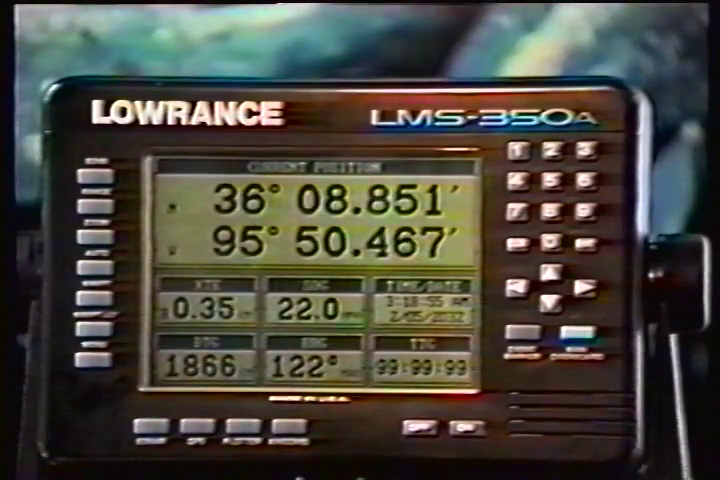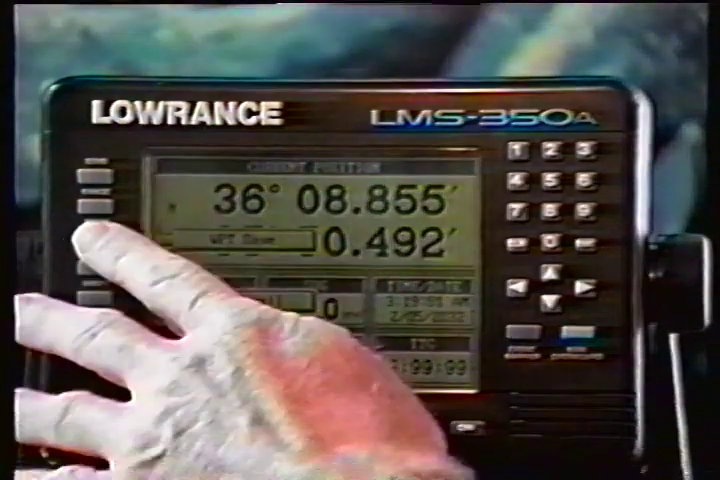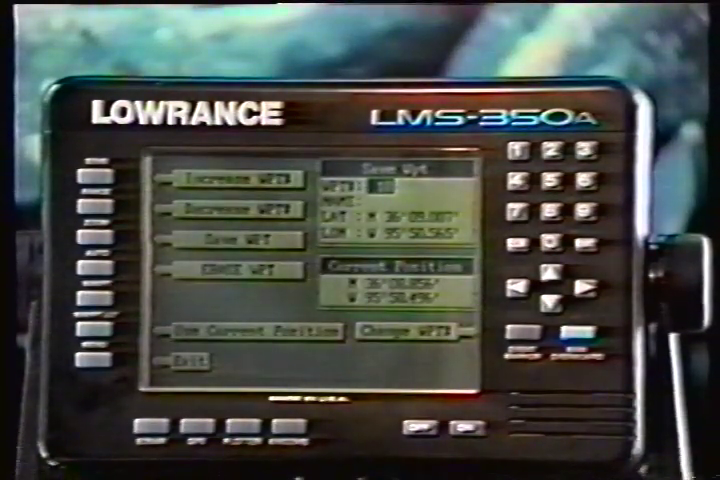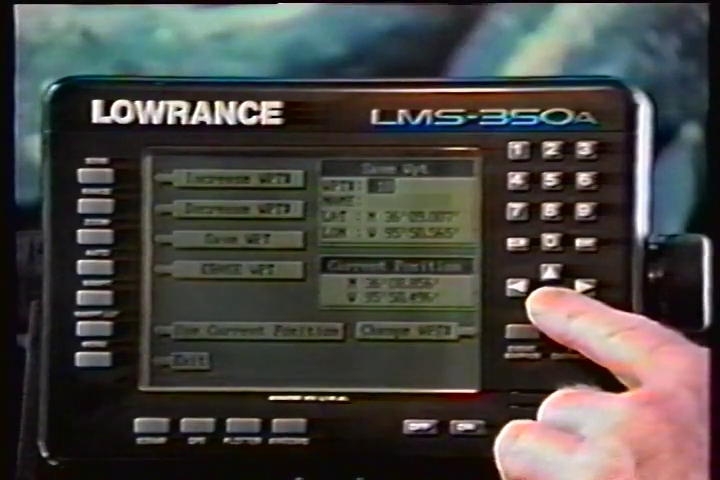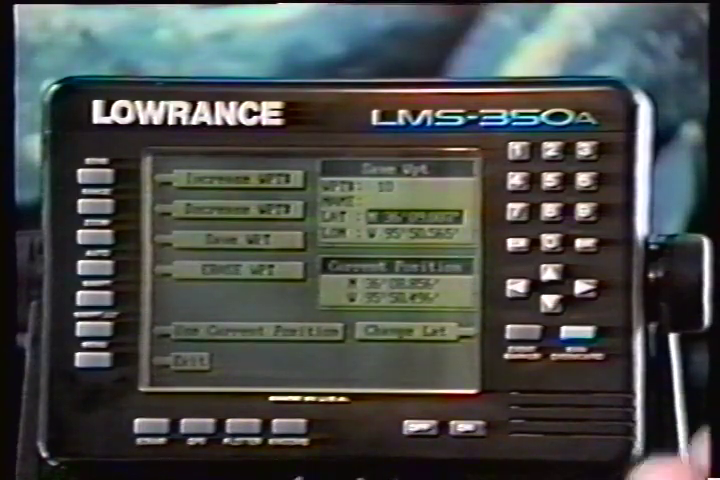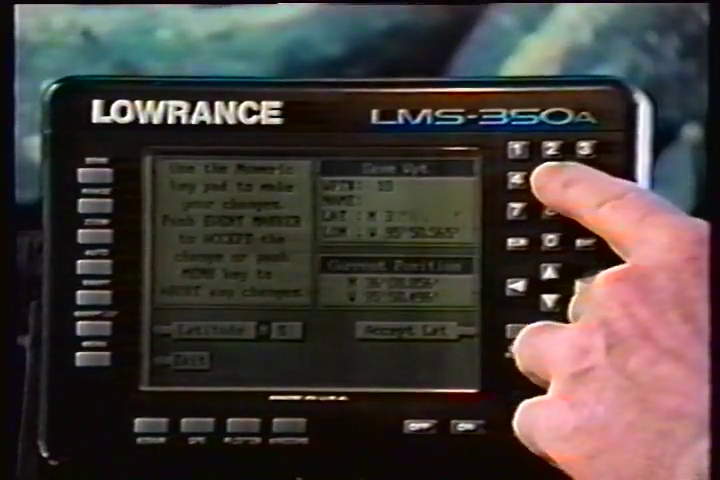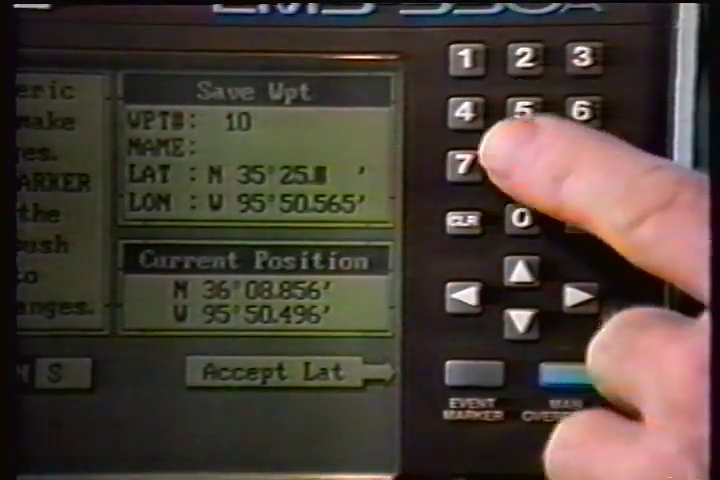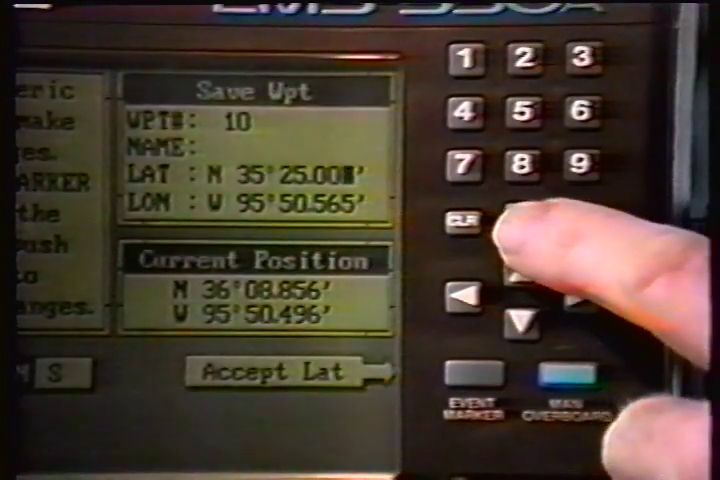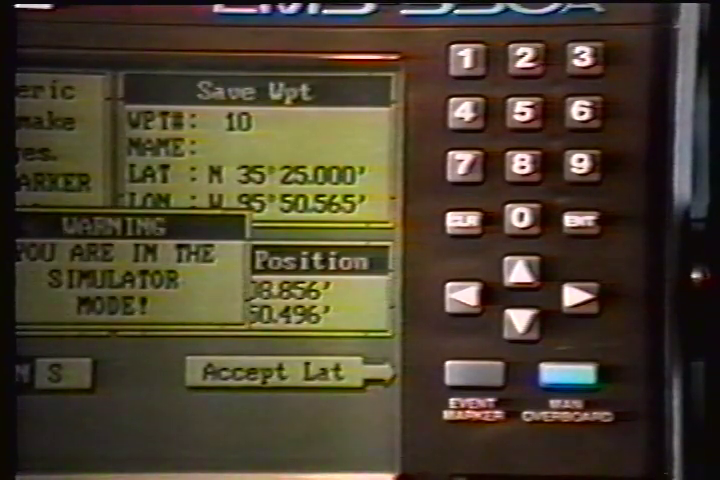To save a location other than your present position, first press the waypoint key, then press the key next to the waypoint Save label. Using the up and down arrows, move the black box down to the latitude-longitude position. Now press the down arrow key to the latitude position. Press the key next to the Change Latitude label. Now enter the location you wish to save using the numbered keys. Use the left arrow key as a backspace if you made a mistake. Press the key next to the Latitude NS label to change the N to an S if your latitude is south. After you've entered the latitude, press the key next to the Accept Latitude label.